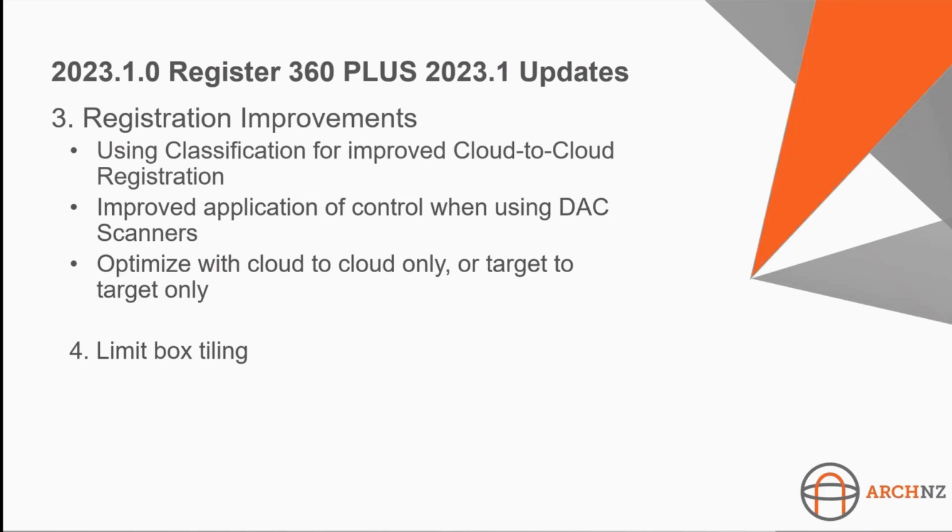Then I've gone through some of the registration improvements, so that classification improvement with cloud to cloud, and then the improved application of control with DAC scanners and optimizing with cloud to cloud only or target only, and then the limit box tiling.